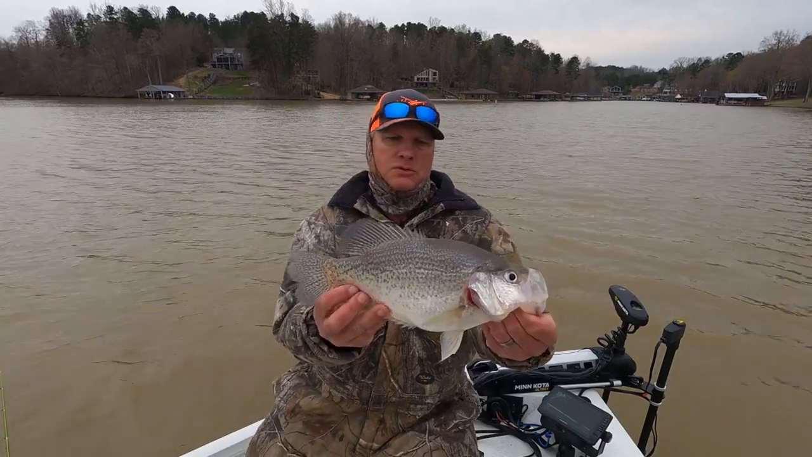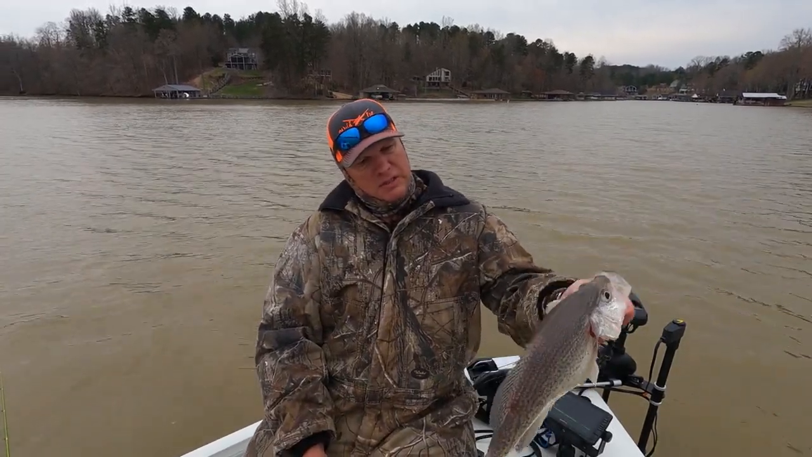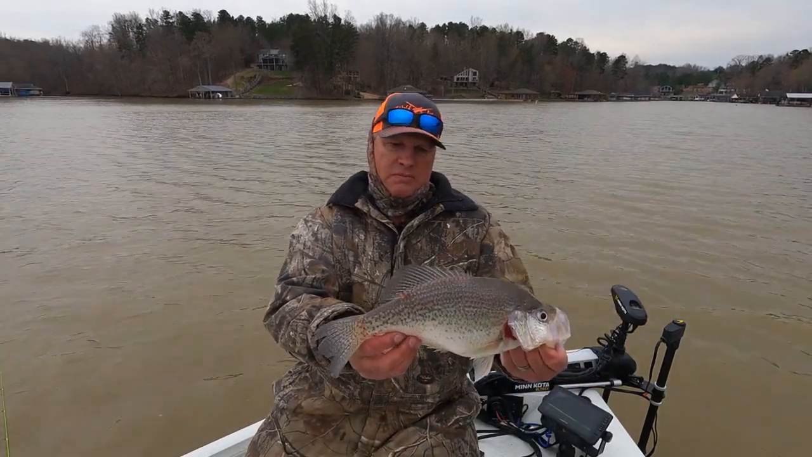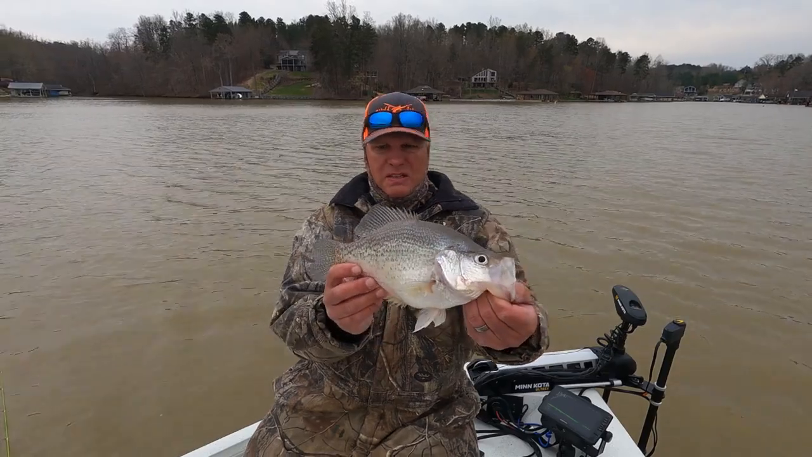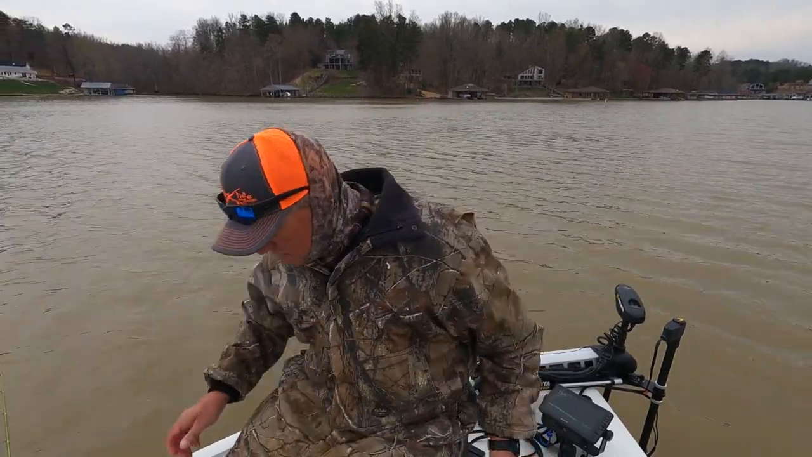I wish my scales would work. I'd say she's pushing 1.75 pounds maybe. Boom. Good fish right there, y'all. Good fish.